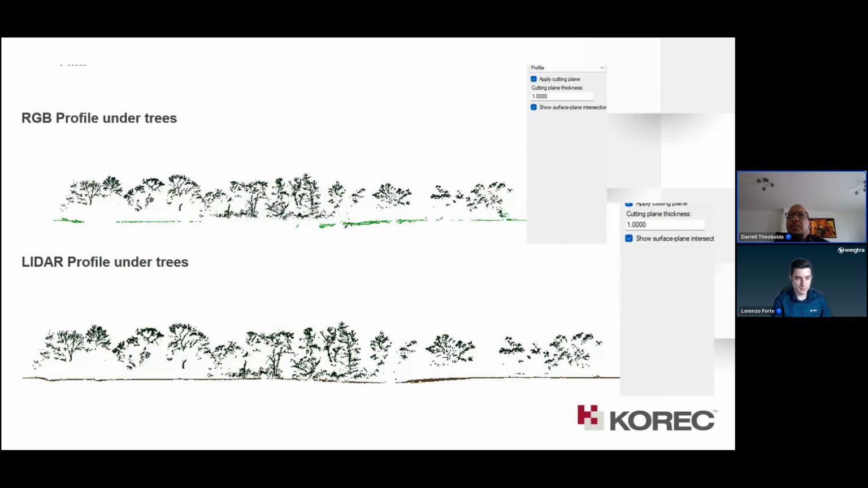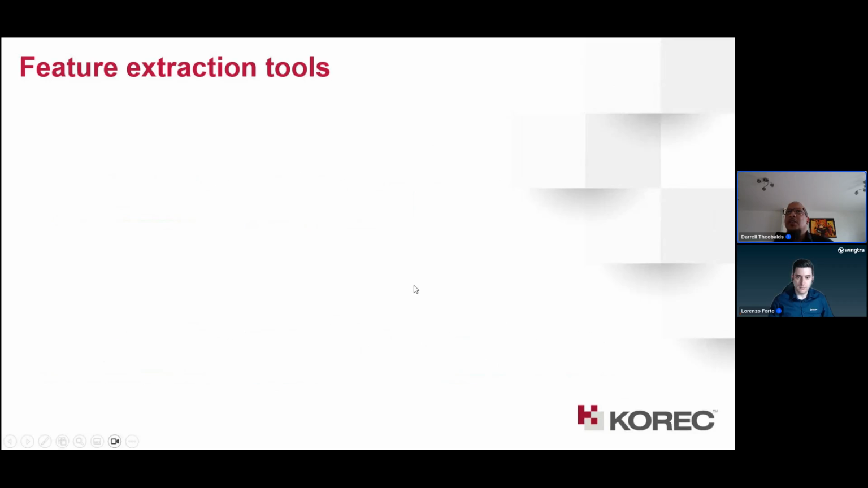So here's the profile. Here's a profile of the RGB. You can see the ground related to the trees, etc., and then you can see in the Lidar how the area compares. Here you have a very forested, heavy canopy area, and it's very good. As you notice, the settings are the same for both surfaces, and we looked at the two of them as well.